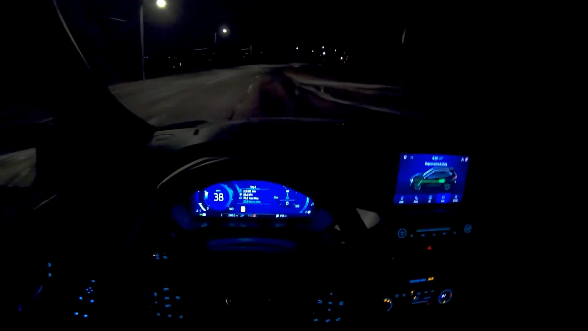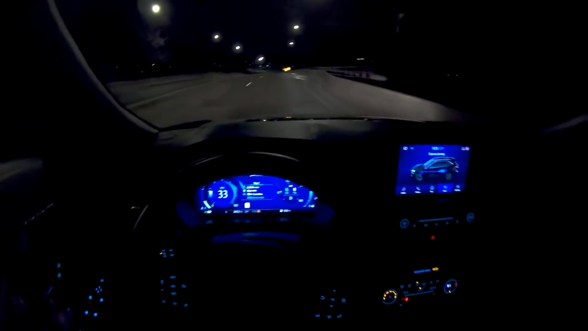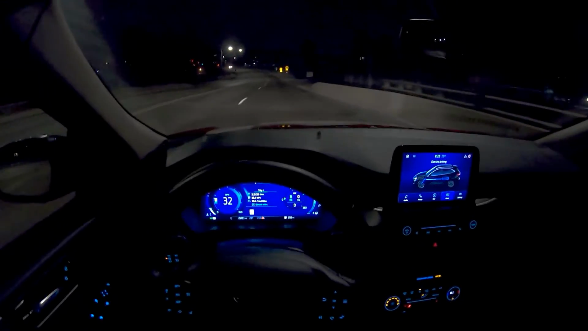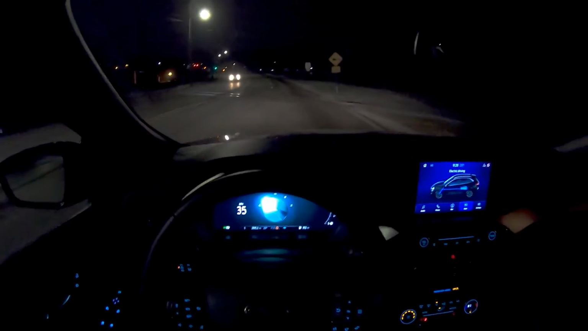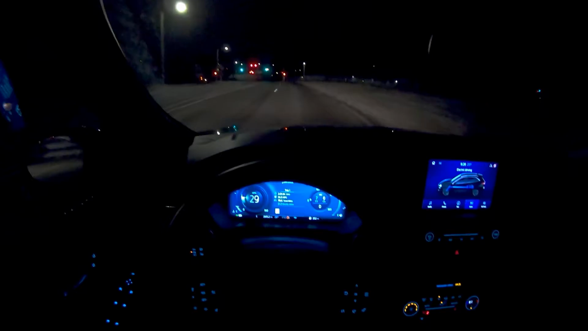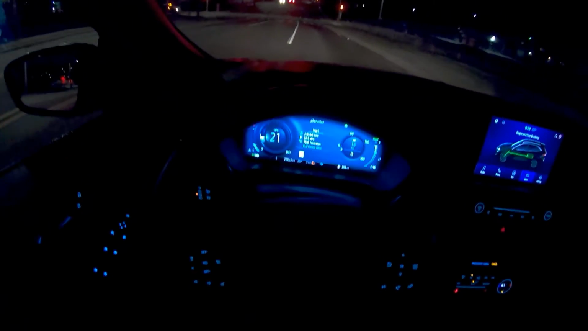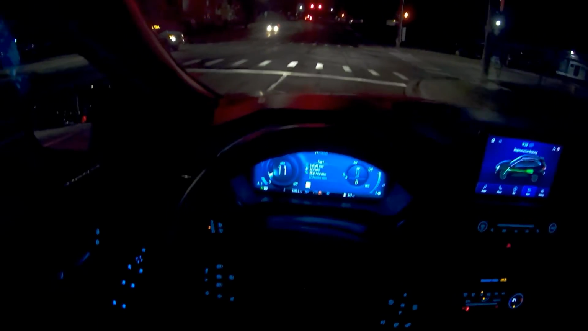I'm actually going to turn the air up a little bit. Sorry if it's a little loud. We're at max fan speed now, so you can hear what it sounds like at max fan. This is with the air on half defrost, half feet. I'm actually going to switch into eco mode as well, just to help me use up all the battery I've got. Keep it out of hybrid mode. Yep, look at that. We've dropped significantly on the thermometer there.